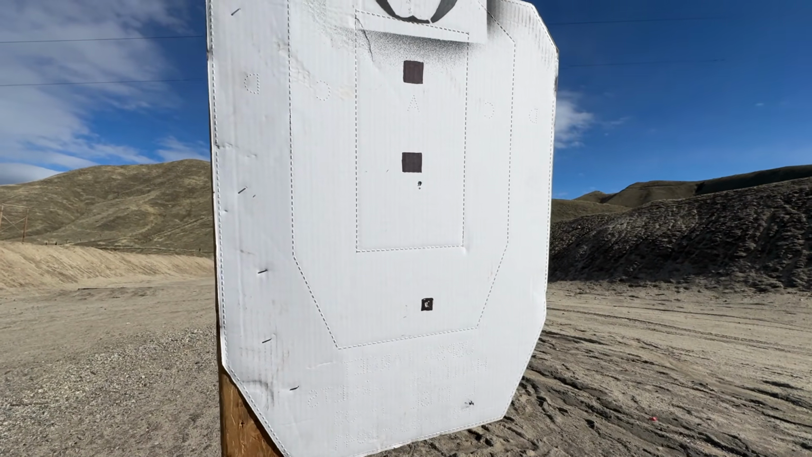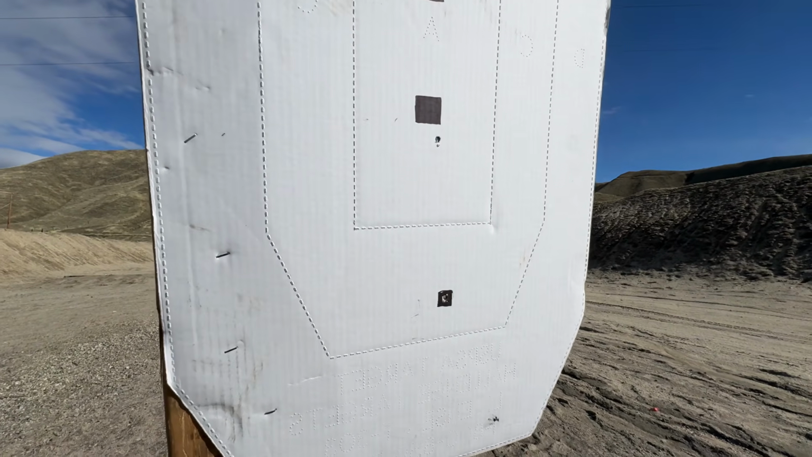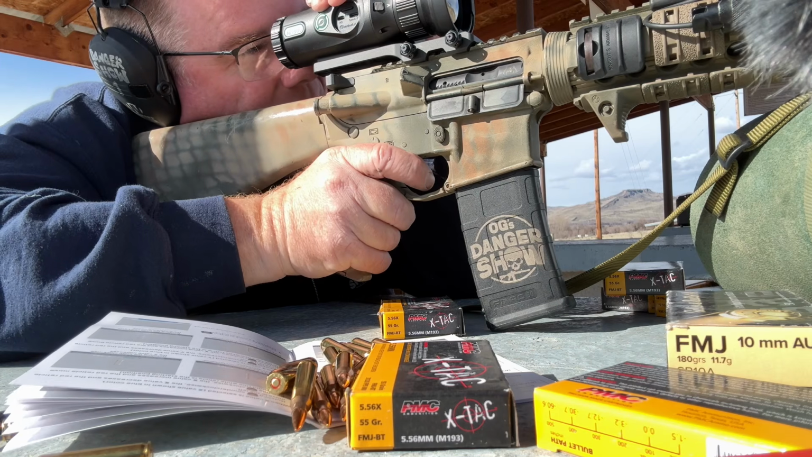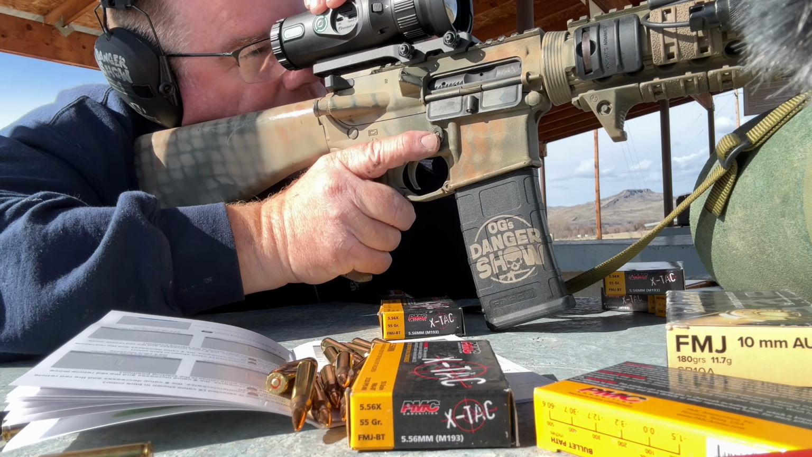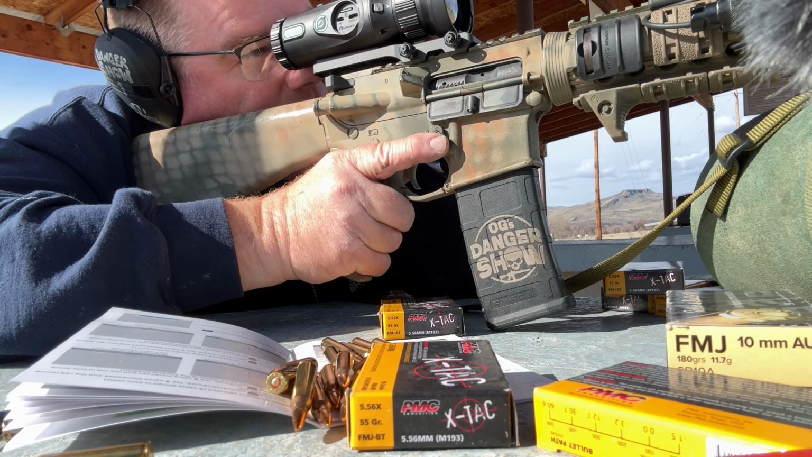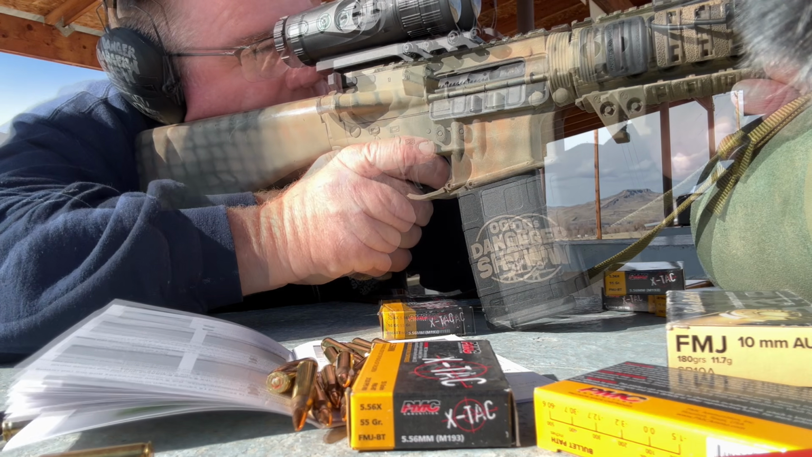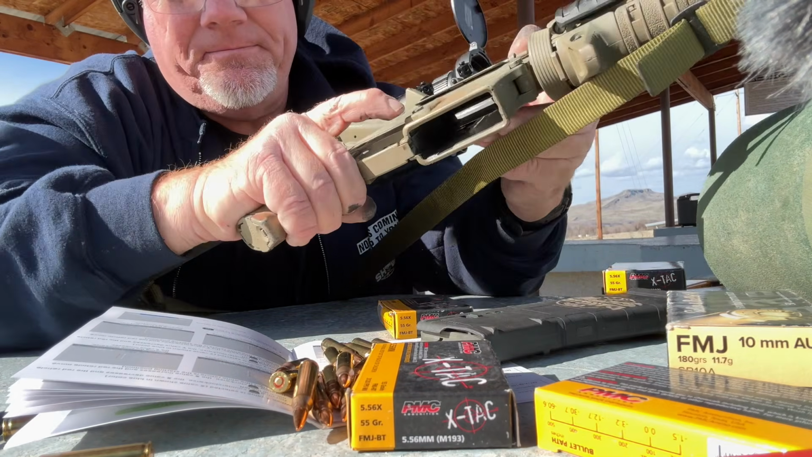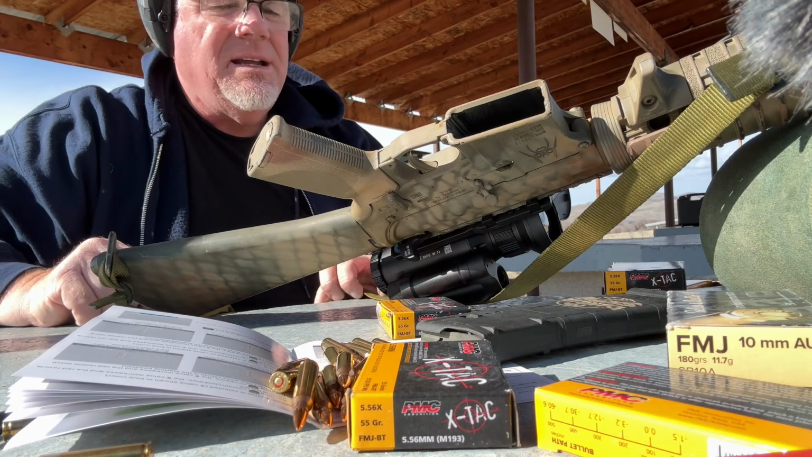Let's go back and put it 1 inch higher and 1/2 inch left. All right, they want us to keep the red reticle to the bullet hole. Move the red reticle to the bullet hole while keeping the white reticle on your point of aim. All right, let's go check it out. Rifle on safe, magazine out, chamber is empty.